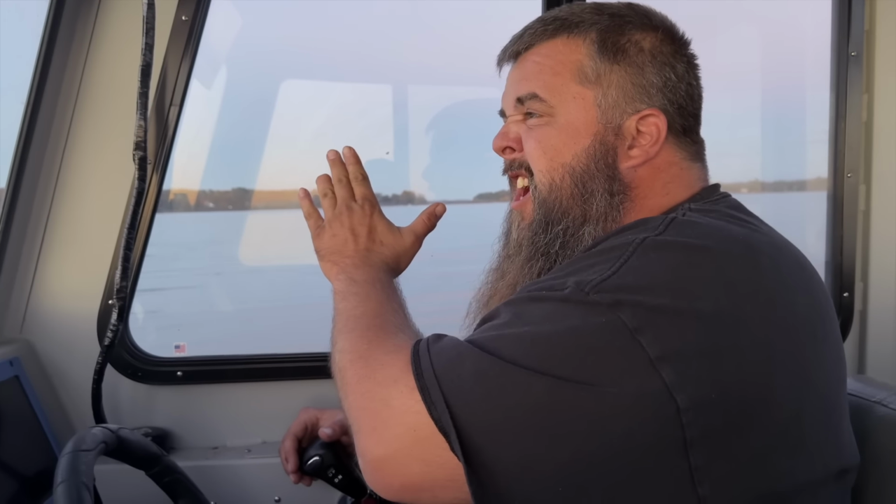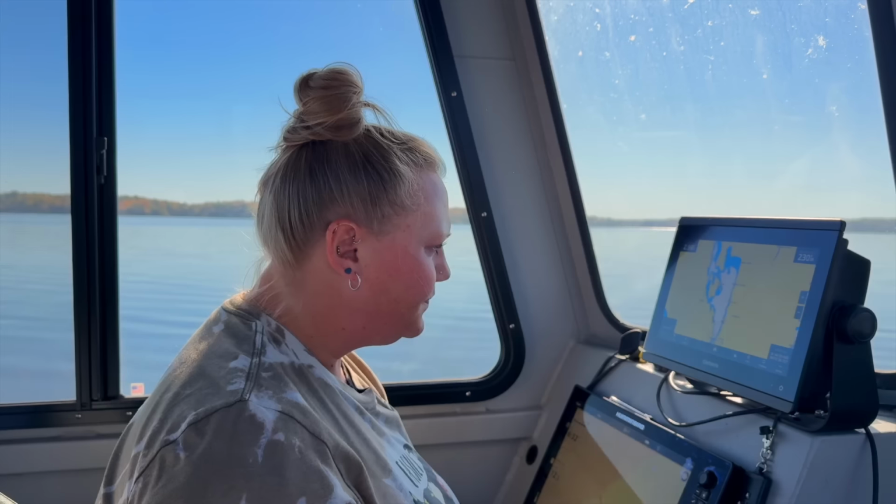All right, we are finished with today's search on Black Lake on the northeast side. We're going to hit the southwest side tomorrow.